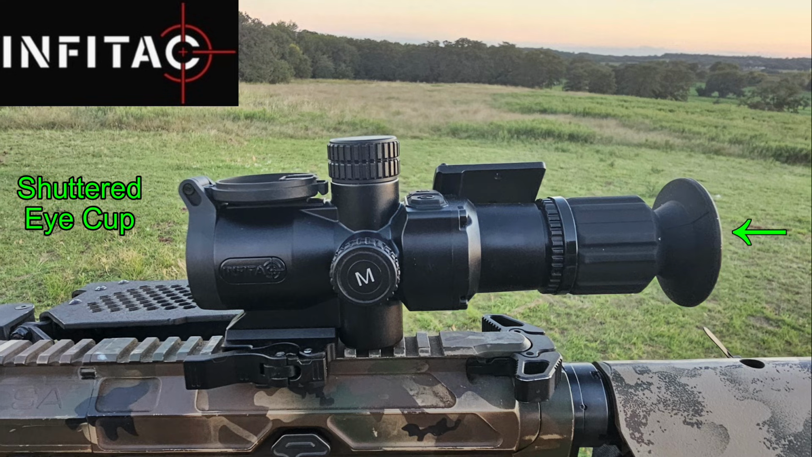That just means that when your eye isn't pressed against the eye cup, there's a shutter inside of it that closes and blocks off any light, keeps the light from escaping from the scope out into the environment. Now, some people don't like to use eye cups and they don't like shuttered eye cups. You can take it off.